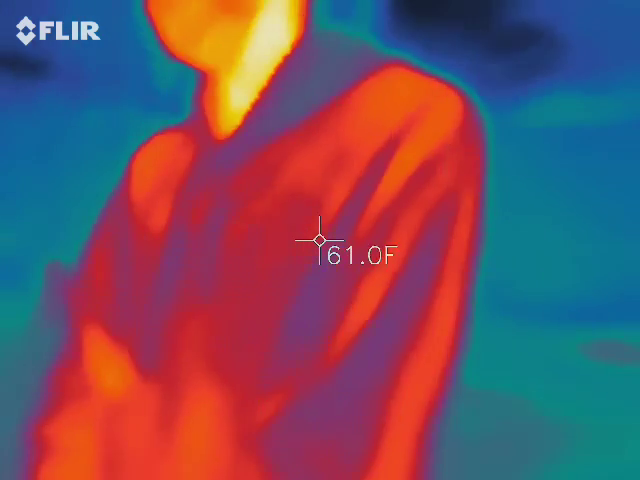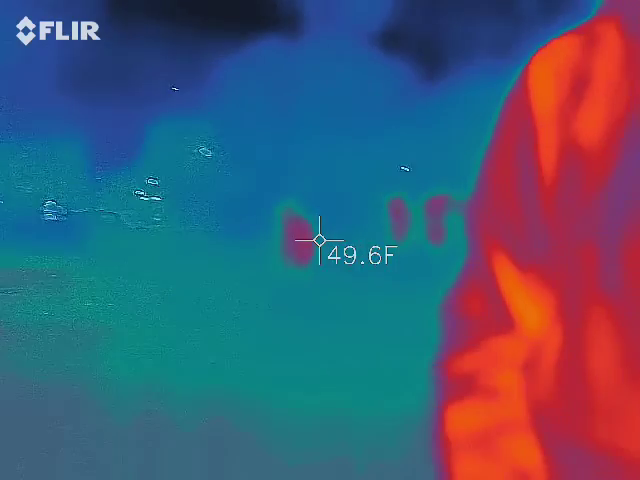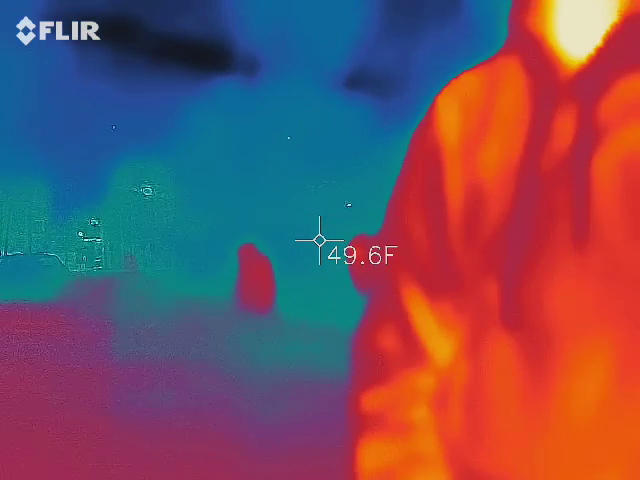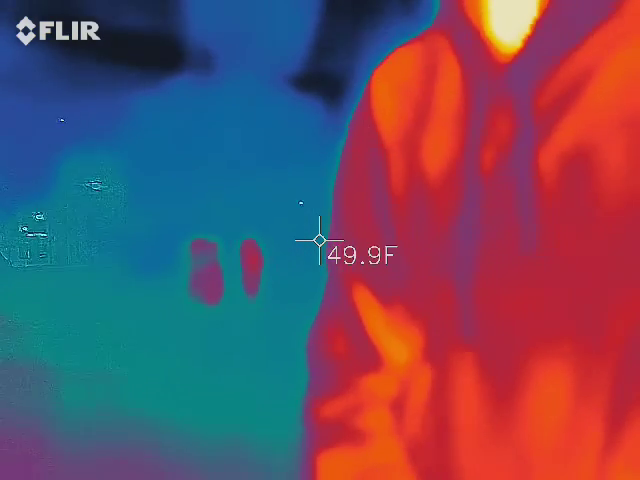So I'm never really pointing at anything in particular. I'm just making sure someone's in the shot and just kind of moving around until I see something special. And you might not see anything, which is perfectly fine. Is that my most active tool? No, but it's at the ready. It is the coolest looking tool, but it's not my most active.